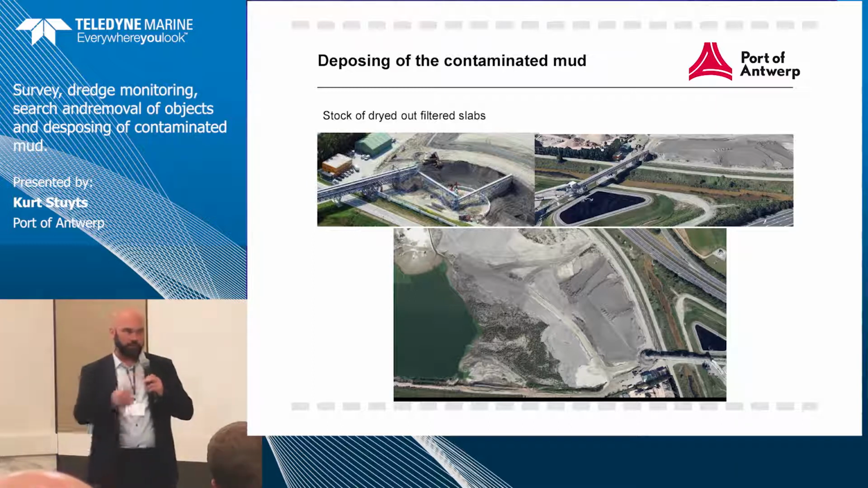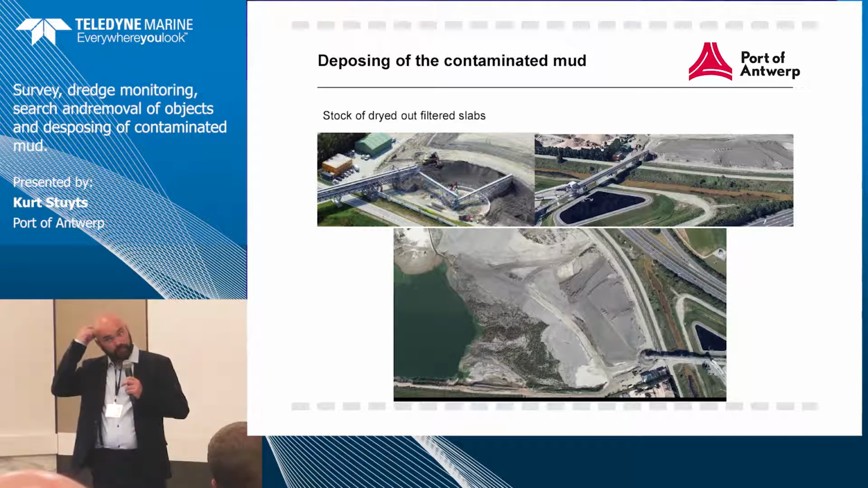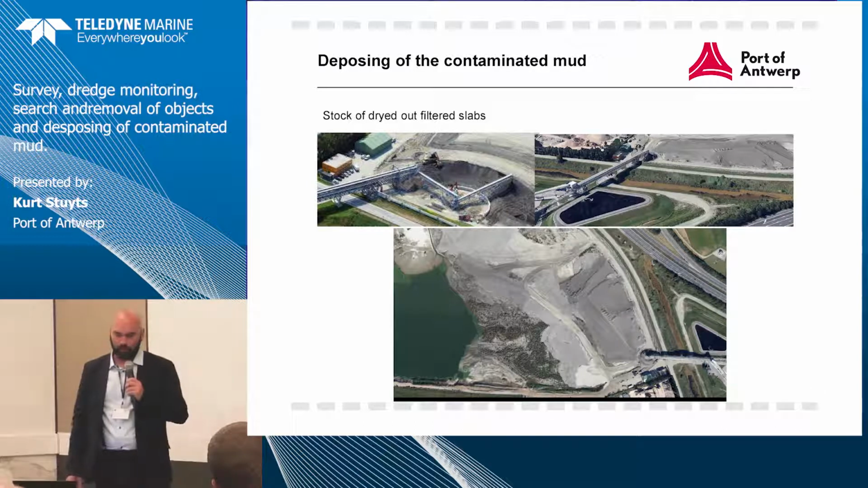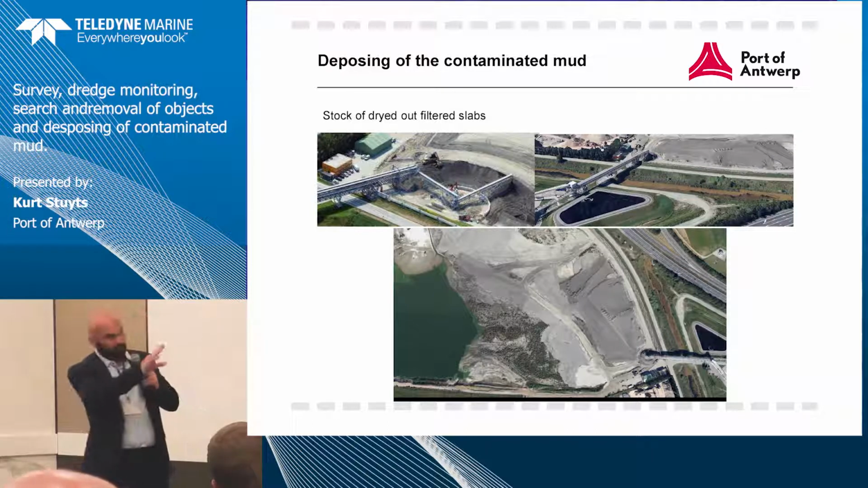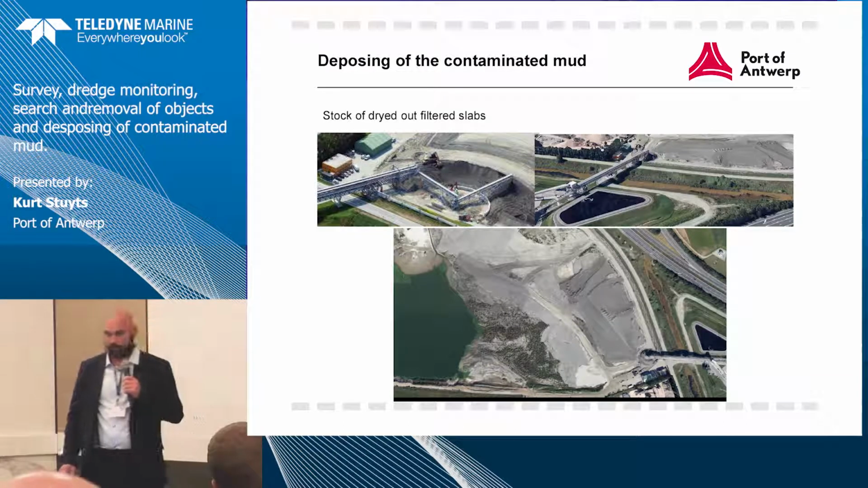So the project that we started with was a project we started in 2013, but the facility wasn't capable of accepting contaminated mud at that moment. So we just started early this year to bring the contaminated mud to this facility. It is being brought there by conveyor belts, and further on it's being spread out just by heavy machinery.